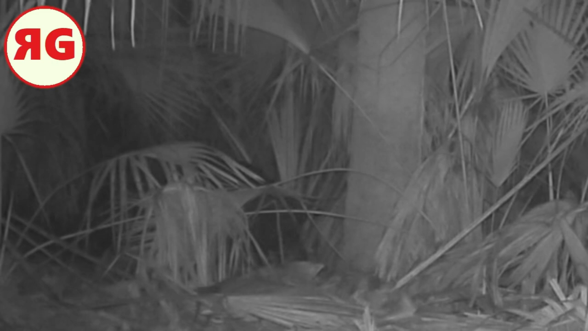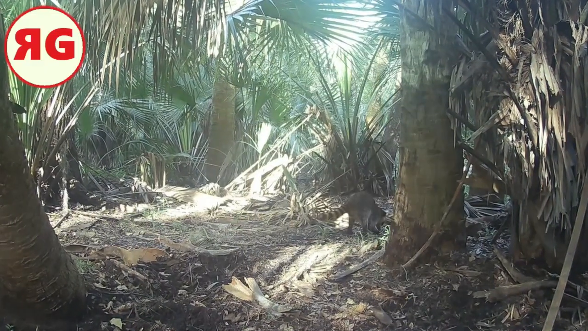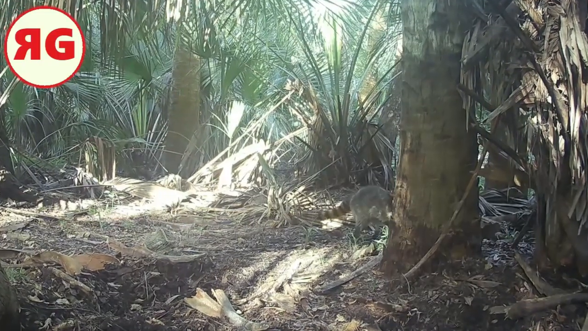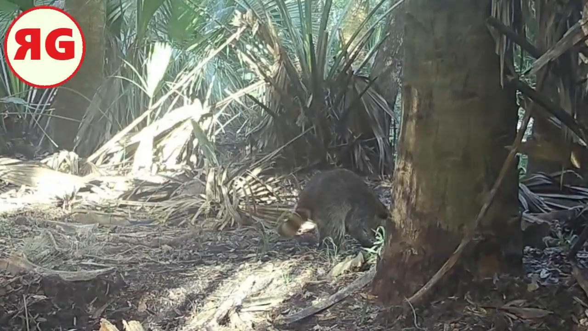There's a pig back there, in that trail in the back. And there's actually two pigs back there, which hardly ever see them move in pairs. Well, I don't anyway. There's a raccoon out during the day. Looks like you found something tasty over there. Well, something's got his attention anyway. Maybe he's chasing a bug or a lizard or something.